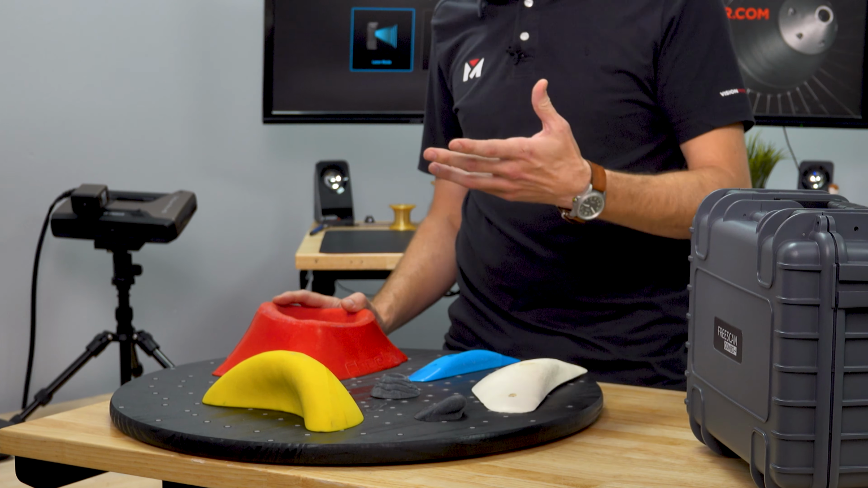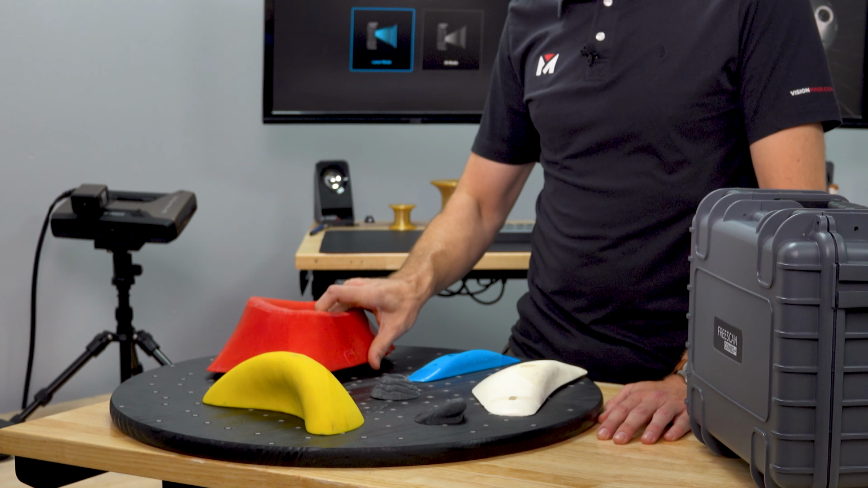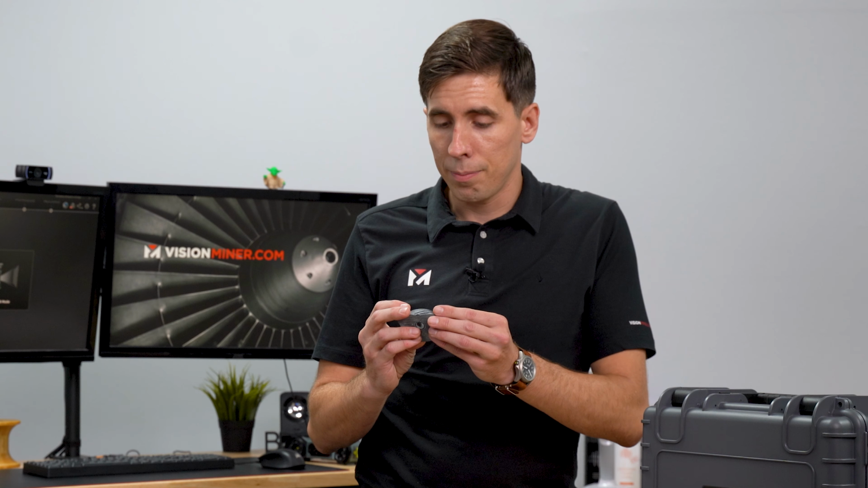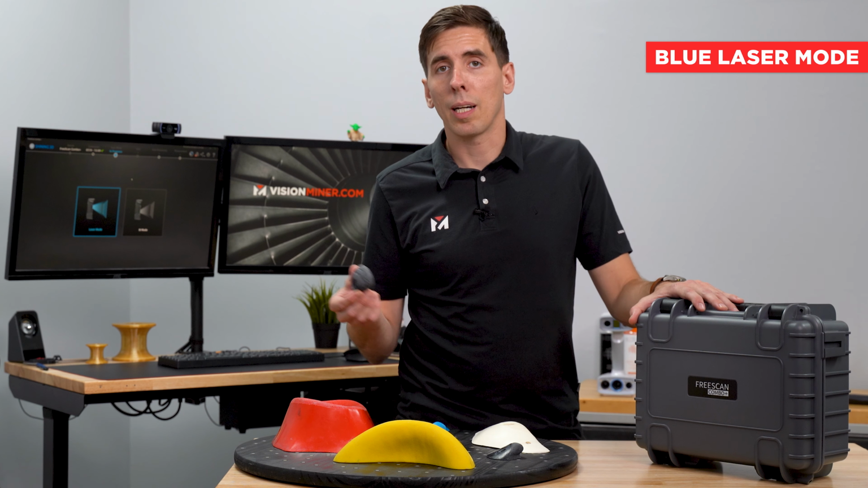So we've got a variety of climbing holds here. This is a request we've got a lot in the last 6 months for some reason. Not sure what's hot out there on the internet, but it's good. And that request is to scan climbing holds. You know, a lot of the times it's the texture or the shape or the unique features on climbing holds that make them really unique. And basically, we're just going to show you how easy it is to 3D scan them in blue laser mode on the FreeScan Combo Plus.